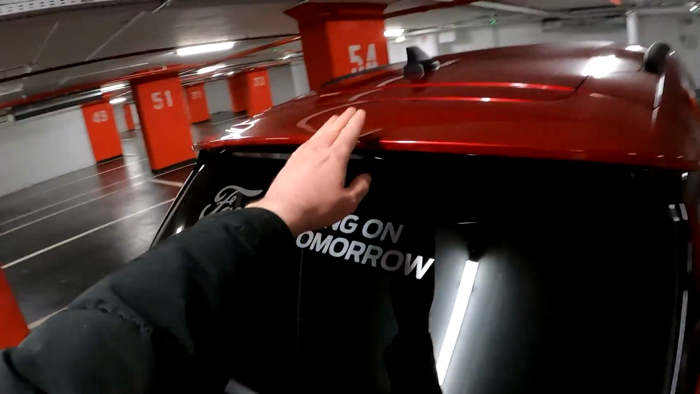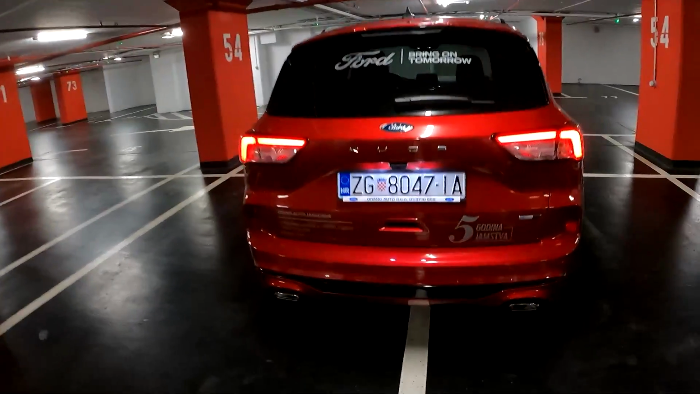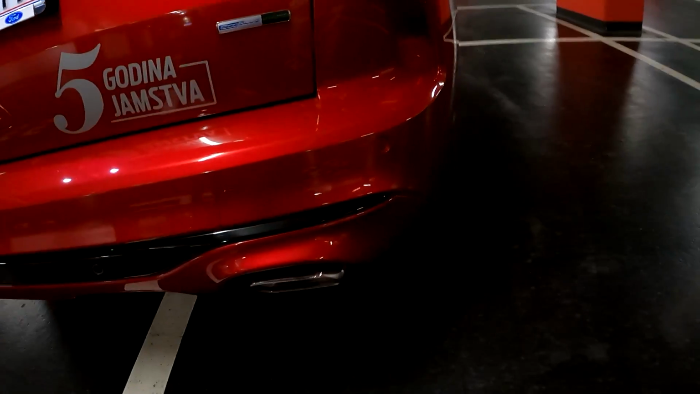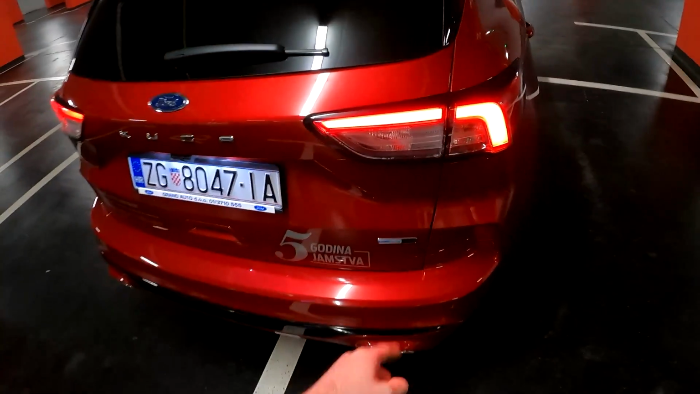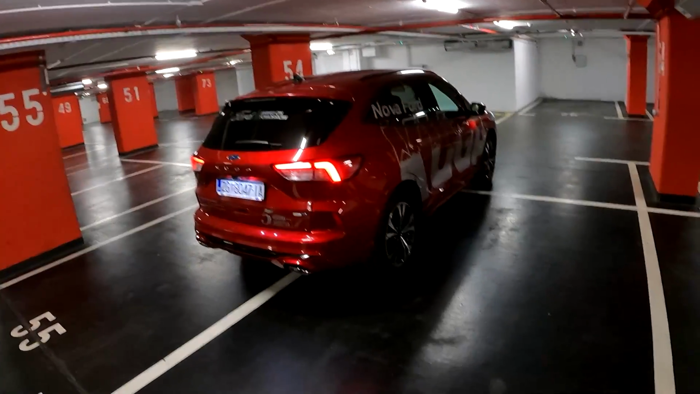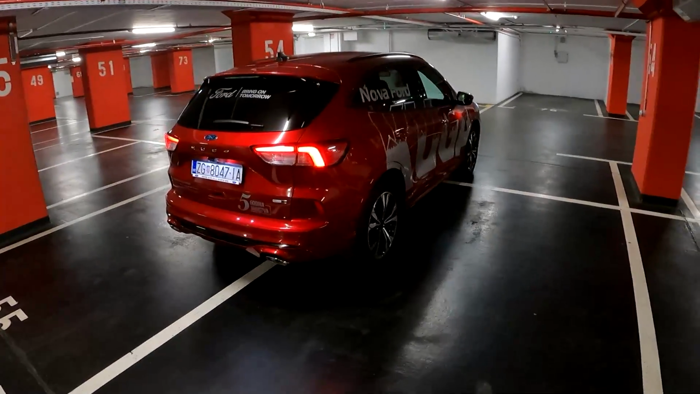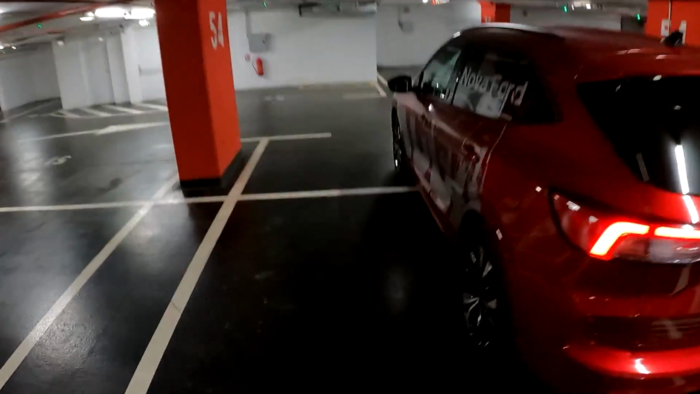Look at this roof spoiler, sporty appearance once again. And of course I do need to mention the real exhausts. So look at those. It's a rare sight these days to see a real exhaust. EcoBlue hybrid. I will talk about the engine in a moment. So yeah, that's about it when we speak about the design. Tell me in your comments, how do you like it? And now, without further ado, let's go for a drive.